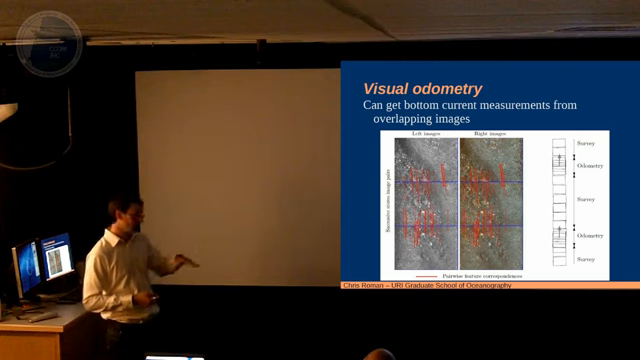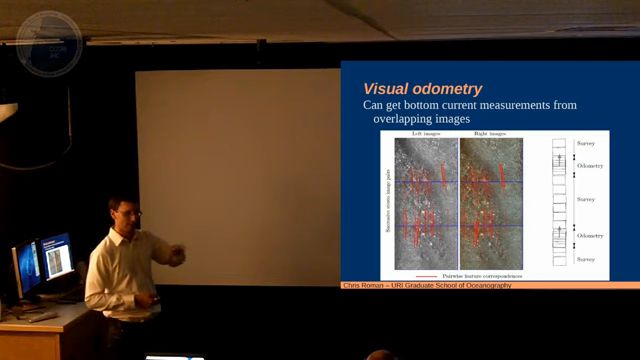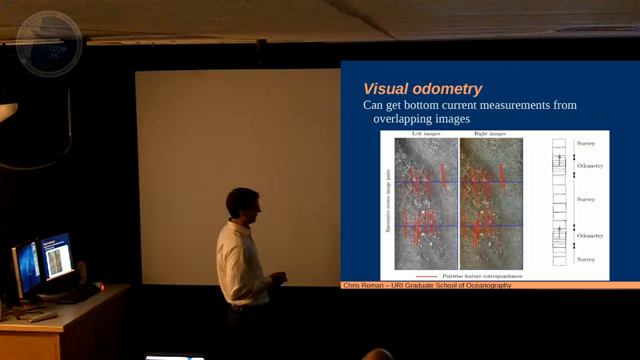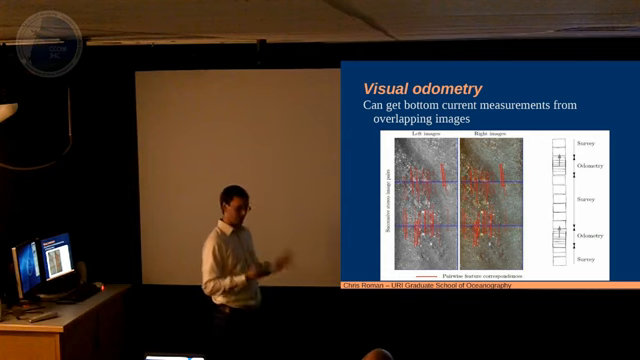And you can even go down to 80 centimeters off the bottom, come up to 1 meter, come up to 1.5 meters, and look at the difference and actually try to resolve the bottom boundary layer. So we've been playing with that a little bit. You basically can do these current measurements by taking a bunch of sequential images and finding stuff in one image that's in the other image. If you can find all these matching features, and you have stereo, you have scale, so you can get a real meters per second answer.